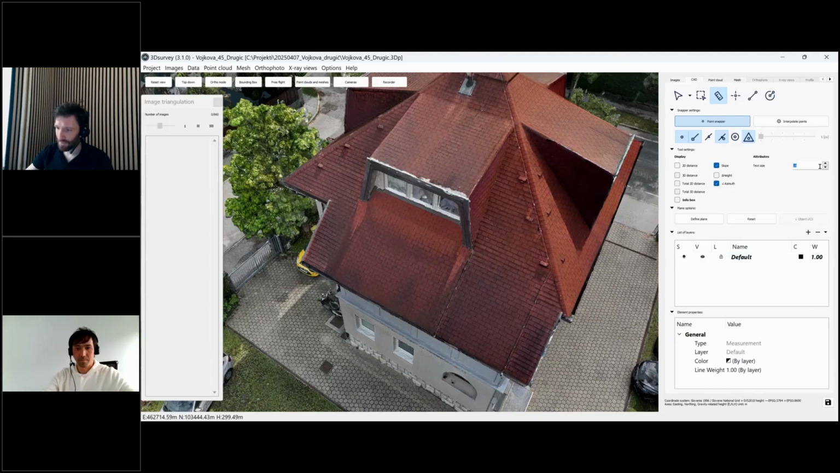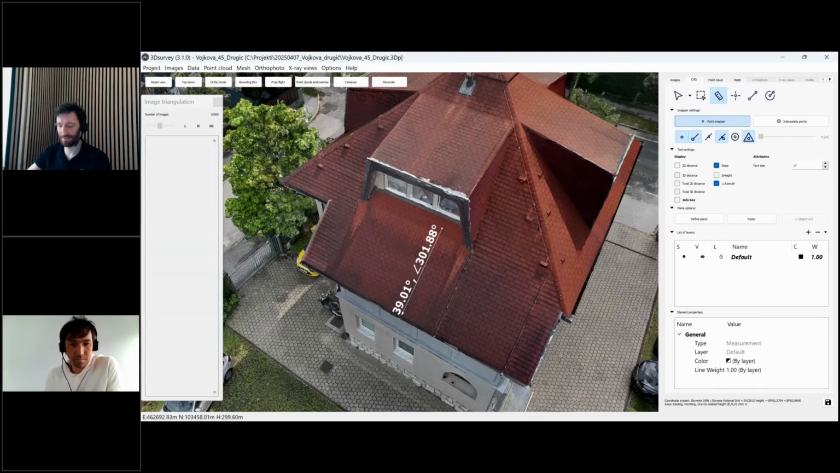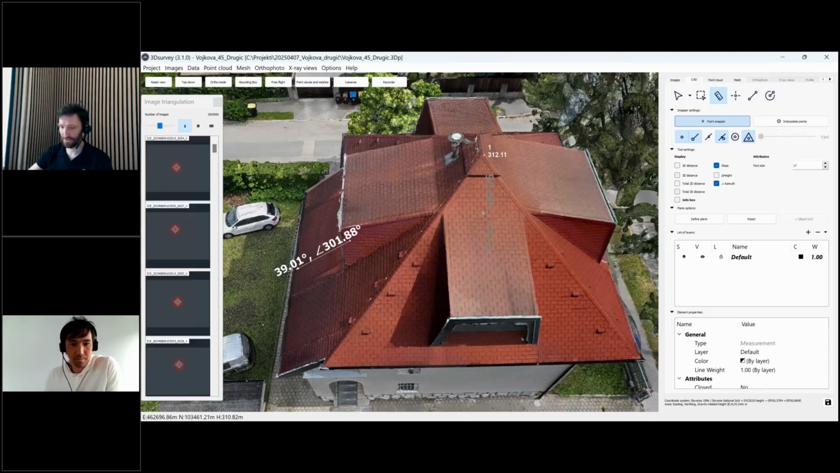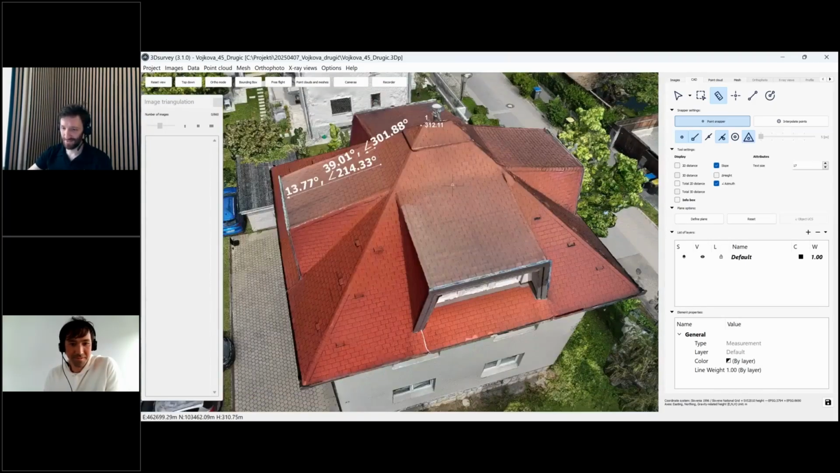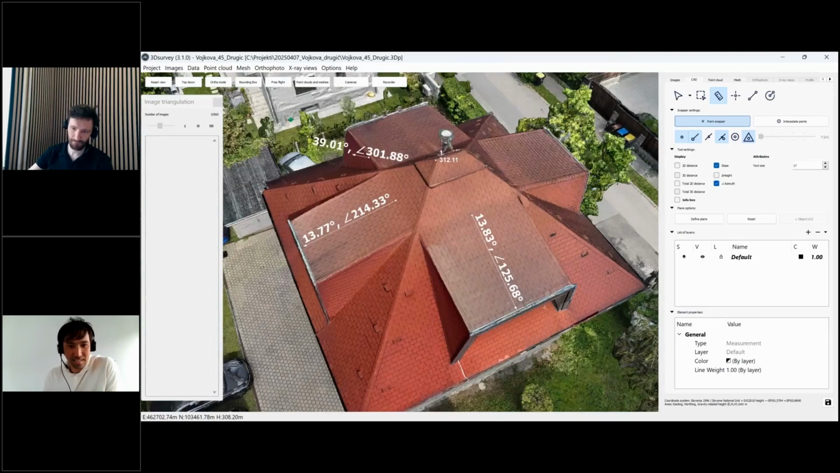And we will increase the text size a bit to see it better. Now it's really simple. Just drag as any other measurement, and here you have it. The azimuth here is 300. So maybe you'll guess how much it is on this side of the roof. Exactly, it's 214. I know you all had this number in mind. And this one, so 125.